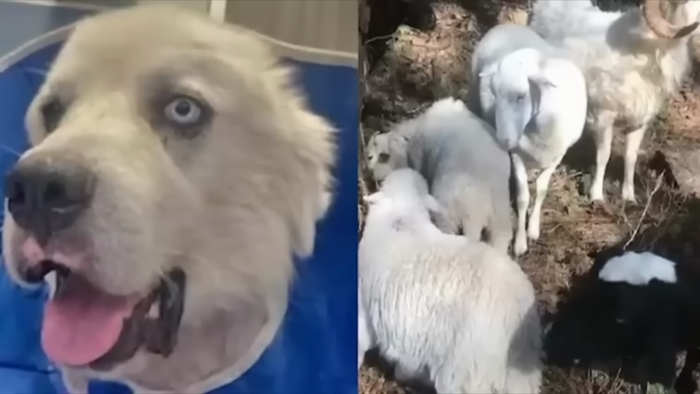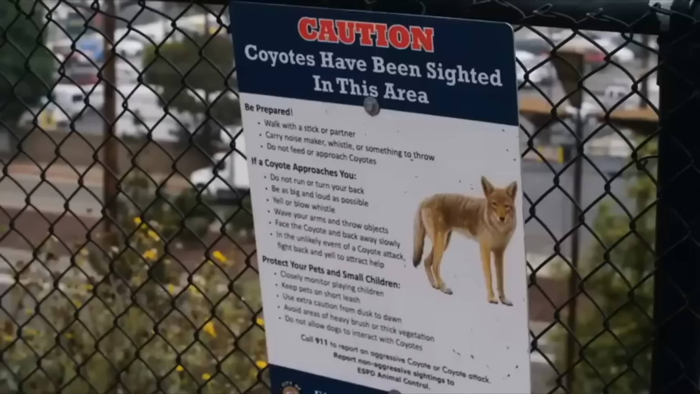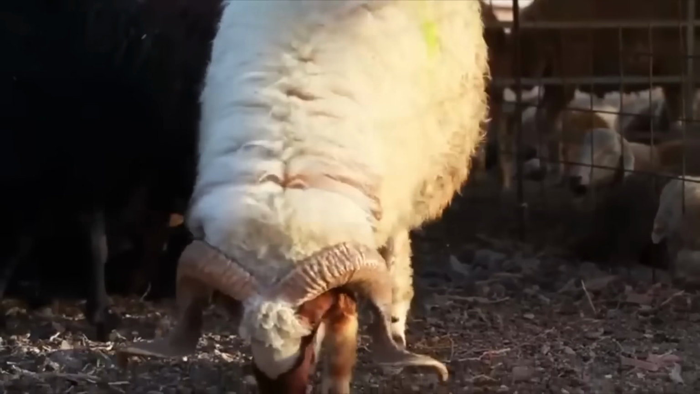A wildlife specialist commented that dogs rarely prevail like Casper did, and packs of coyotes attacking people's pets have grown somewhat common in rural and growing suburban areas throughout the United States. Anyhow, in the description below, I'll attach the video of Casper's owner John talking about the incident.